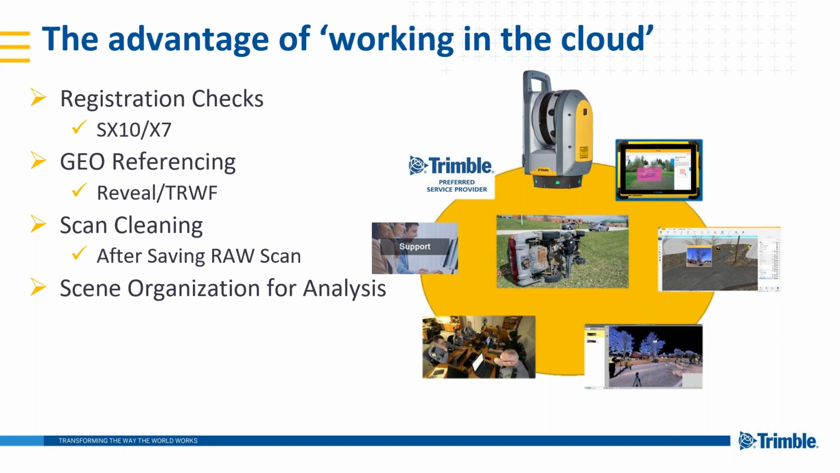We still have the capability of bringing that into RealWorks and just doing a double check to make sure that the registrations all look good as they look out at the scene, already prepared. We can also Geo Reference inside of Trimble RealWorks Forensics as well as in Reveal. So if we need to tag in any type of Geo Referencing, we can do that inside RealWorks very easily, as well as scan cleanup.